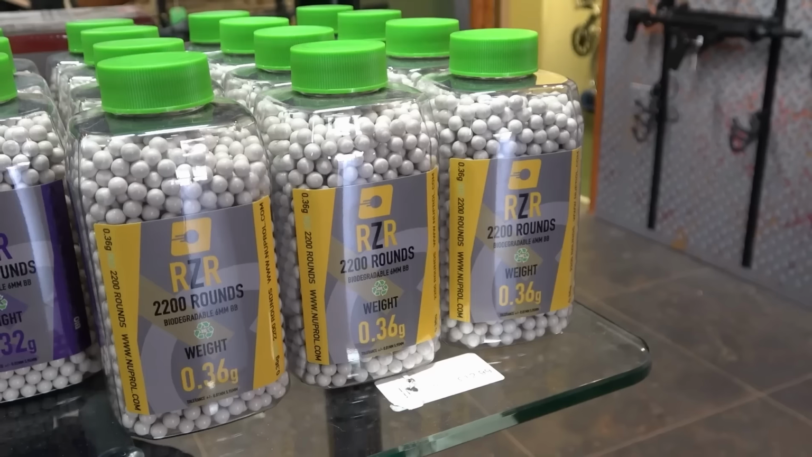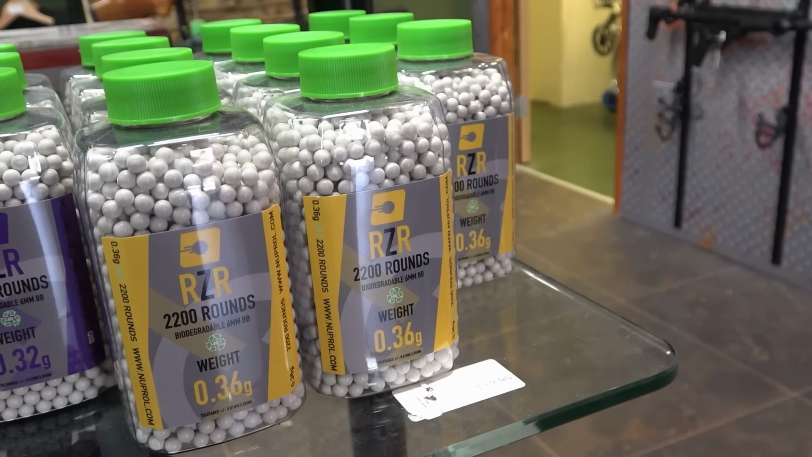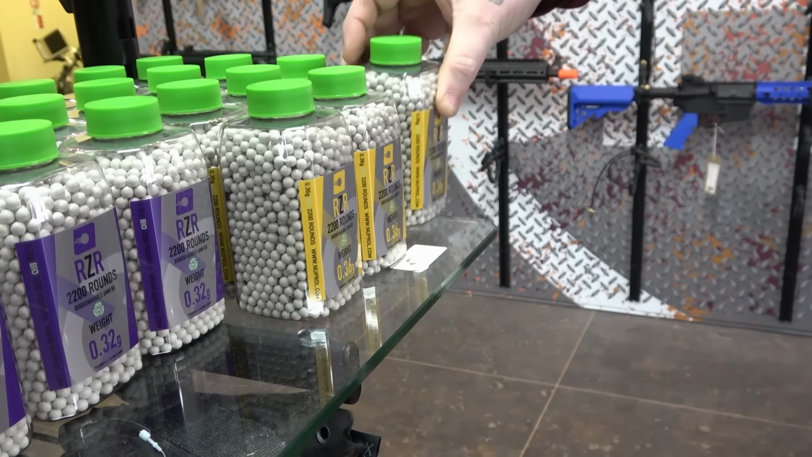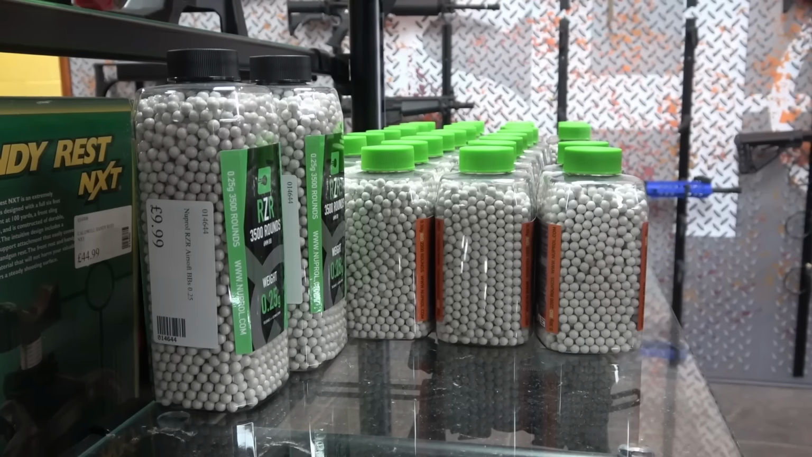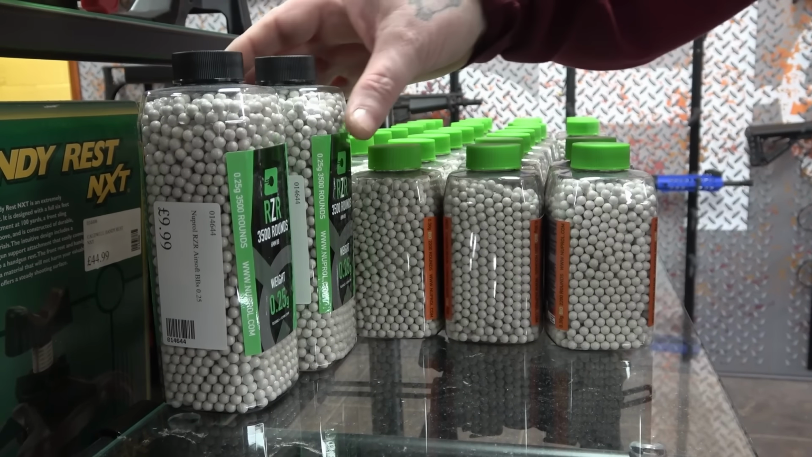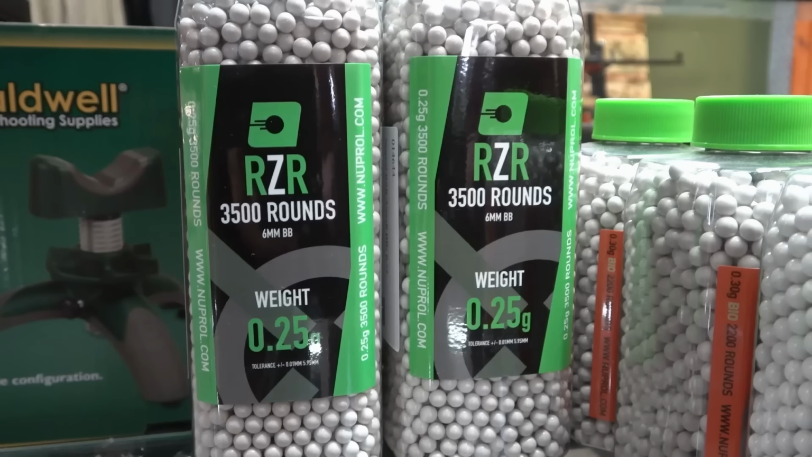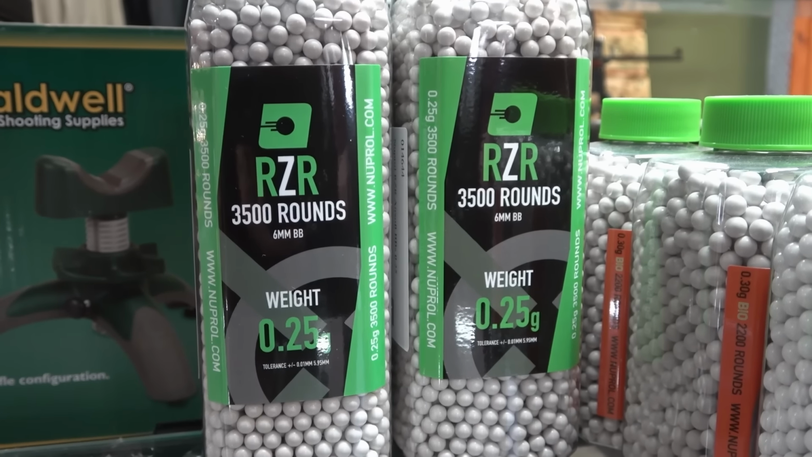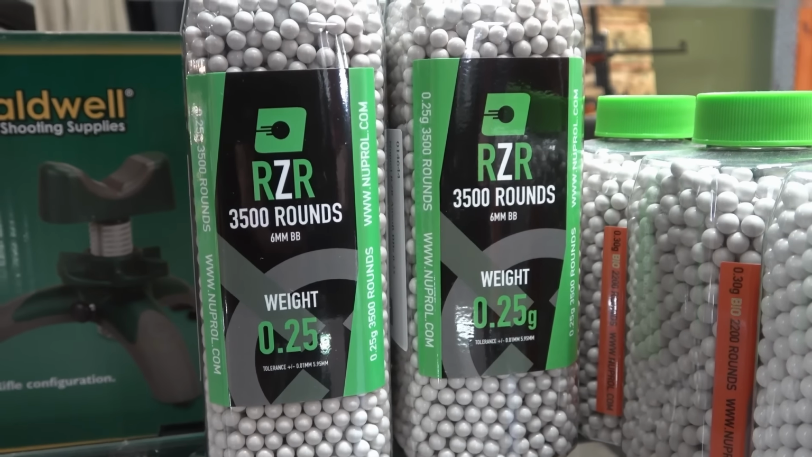The mechanics behind airsoft is it's shooting a plastic BB. I say plastic, it's a powder composite, which is high pressured. So they all come in varying different sizes, different weights. These are a .36, so it's a heavier style BB. That'll be for something that's been upgraded, something that's a bit more than a budget beginner's gun, but we can cater for that with the different styles. So we have a .25 in a larger container, which is a lighter weight BB, which will allow those starter guns to be able to shoot proficiently.